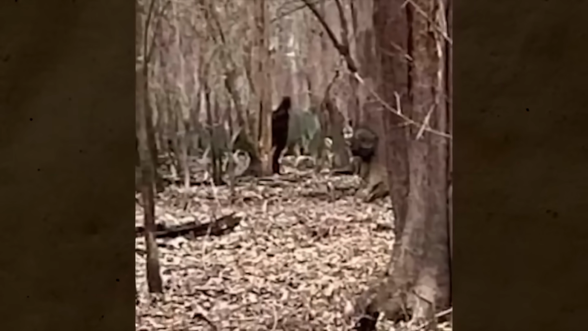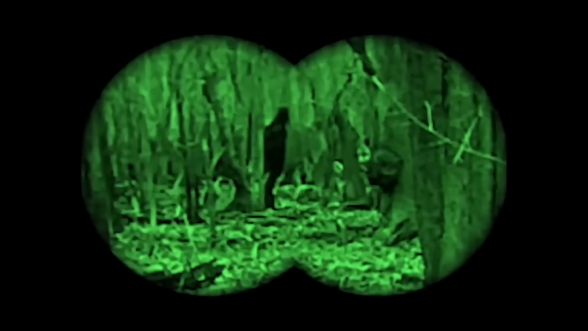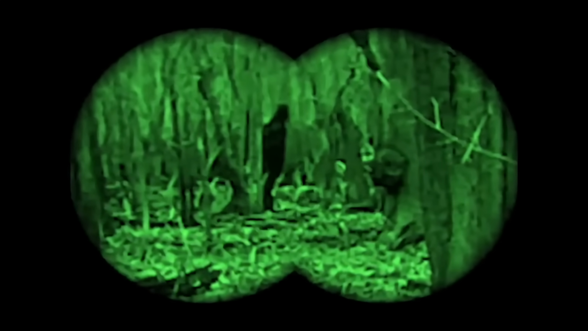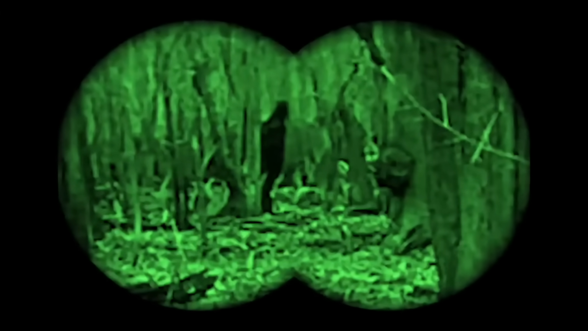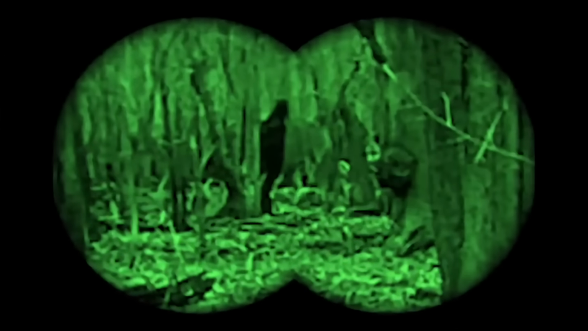Online, people argued. Was it Bigfoot? Is it really just a tree? And you can't tell because of how far away it is. The family insists that the air that day was heavy and still. They were under a canopy, no shadows moving, no branches swaying. Whatever they saw was solid, real, and gone in an instant. And on top of that, they didn't see anyone else on the trail that day. It was only their family.